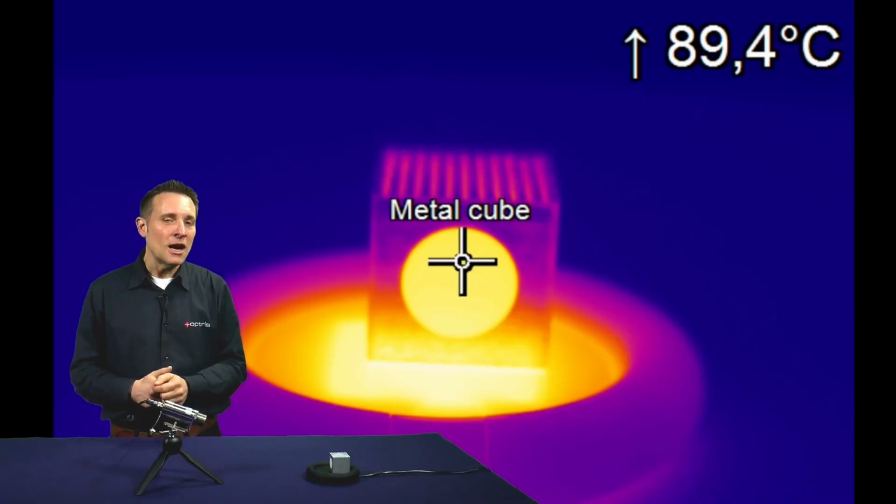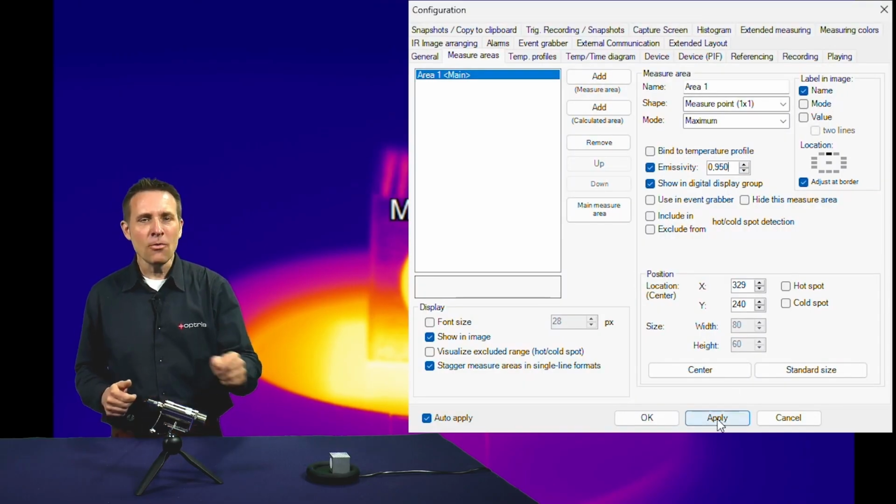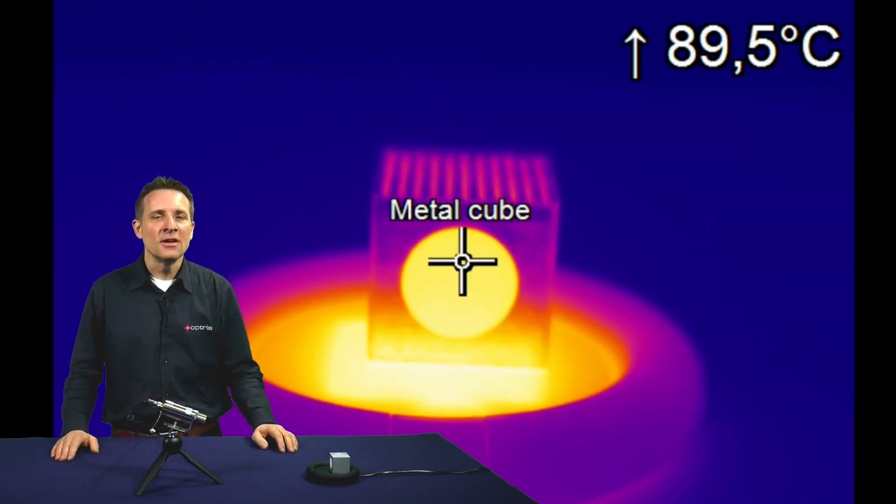For the Optris IR cameras, you can use the software to set the emissivity to 0.95. Now you can measure on the emissivity dot and you will get the correct precise target temperature.